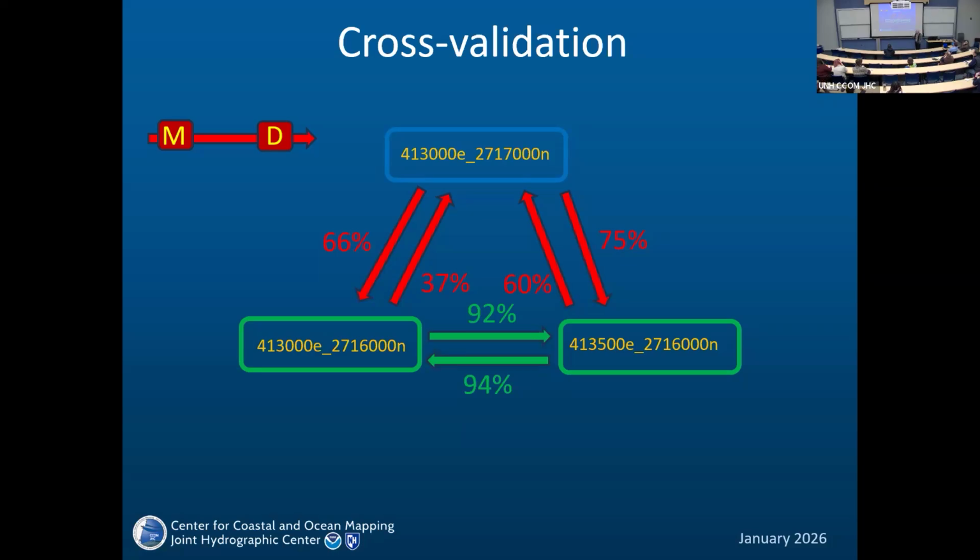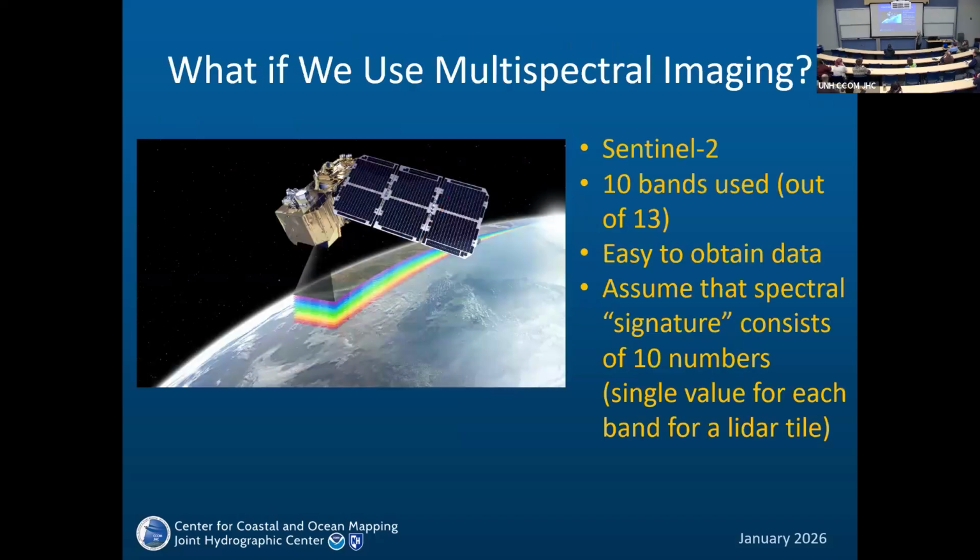and then we thought, okay, so if they look similar in RGB, in Google Earth, then what if we use more bands to compare tiles? And we used Sentinel-2. Out of the 13 bands that it has, we used 10 because they have the same resolution.